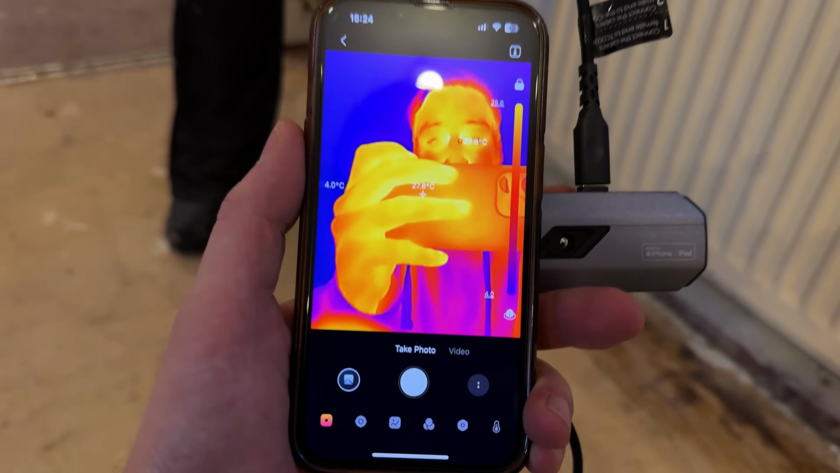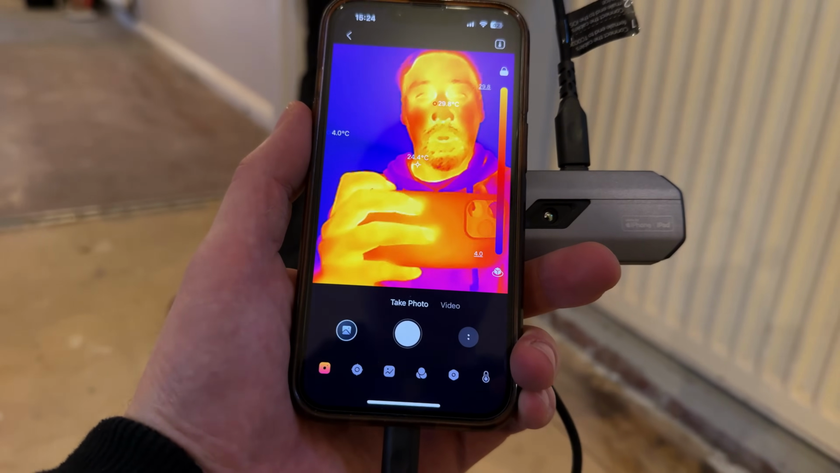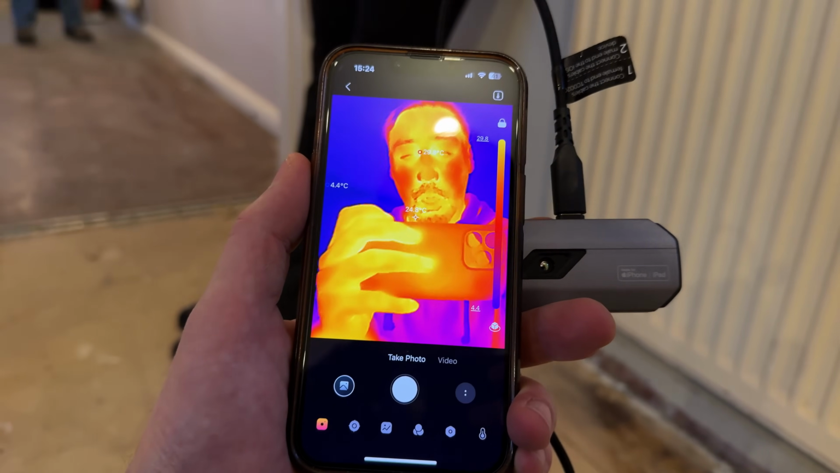But I do like how I can literally point and shoot it and you can see exactly how hot or cold something is. So right now, my face is 30 degrees, but the corner of the room is only 4. I am going to have so much fun wandering around with this and just pointing it at random spots to see what is hot and what is not. However, I would like to follow the piping to see where that goes. I don't know if I can see through walls, but we'll give it a go.